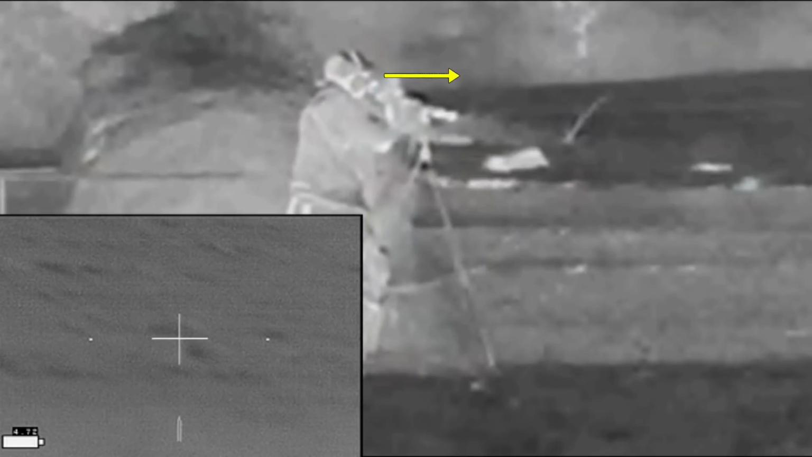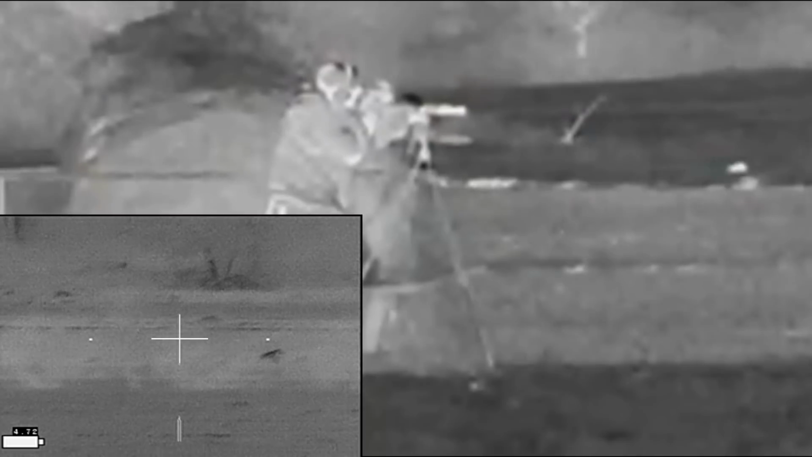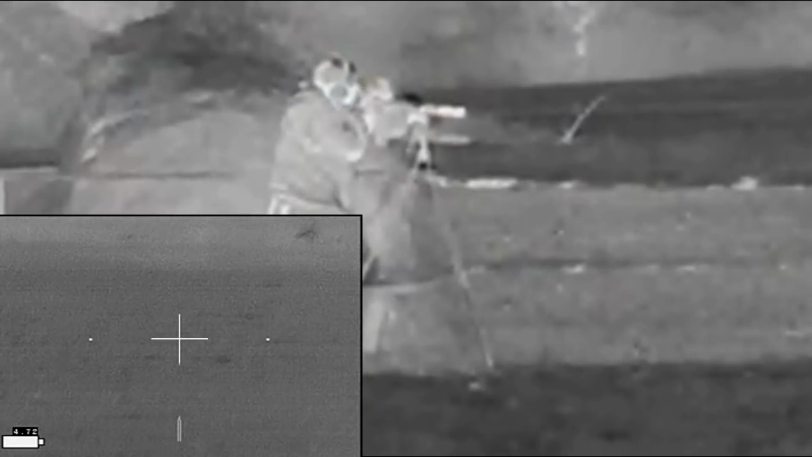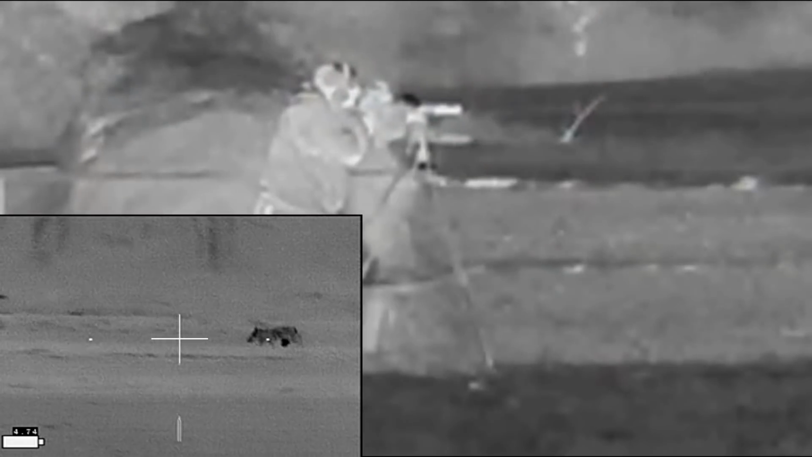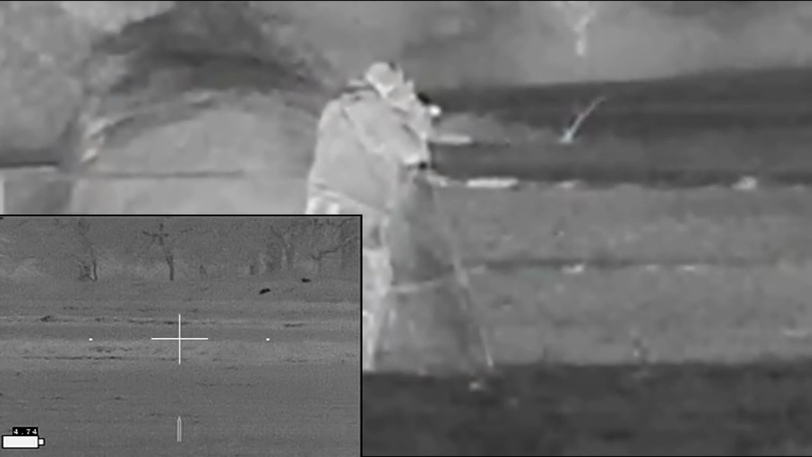And then right here, as I've panned over to the right, I've lifted my head off the scope and I'm scanning the area. Quick peek through the scope, one of the cows has moved out of the way, another quick scan, I know there's another cow coming. It goes running by, and I know I'm free to shoot at that point. So while it may have looked sketchy in real time, it really wasn't.